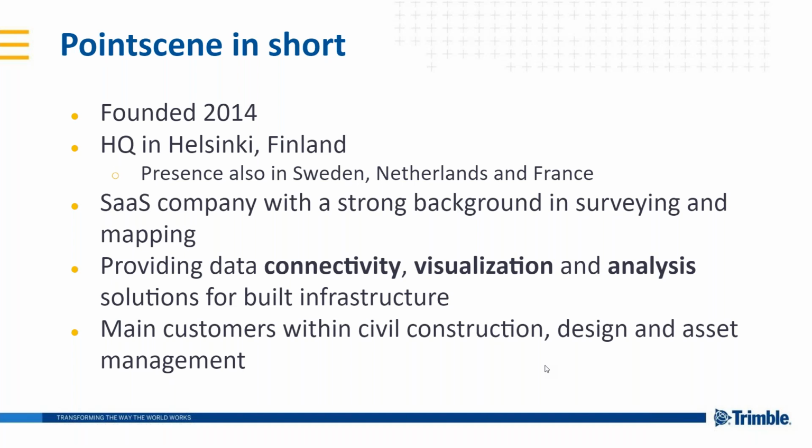And currently we are providing intelligent data solutions to connect, visualize, and analyze different types of geographical data for our customers within the built infrastructure segments. Our main customer base are within civil construction works. We have some design engineering companies, and here today one of our asset management and asset manufacturing companies is with us. So this is our company in short.